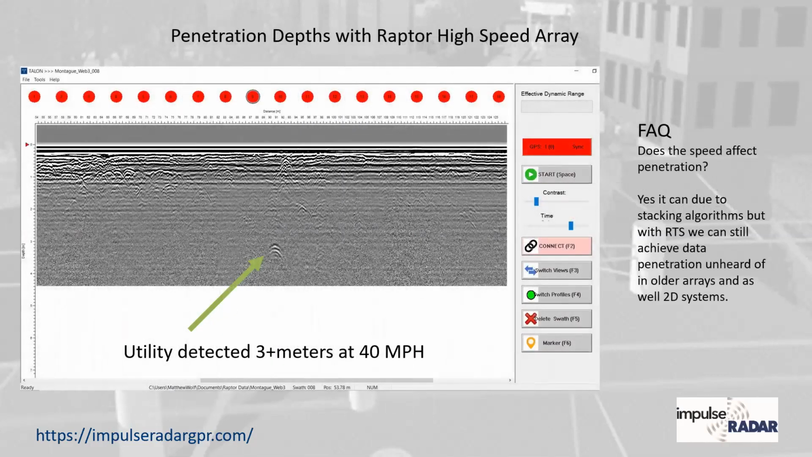And then we get into speed. Anecdotally, like I said, when we go fast, this is actually rapid array data. The systems turned off, so all the channels are red, but it was a screenshot of just collecting data at 40 plus miles an hour.